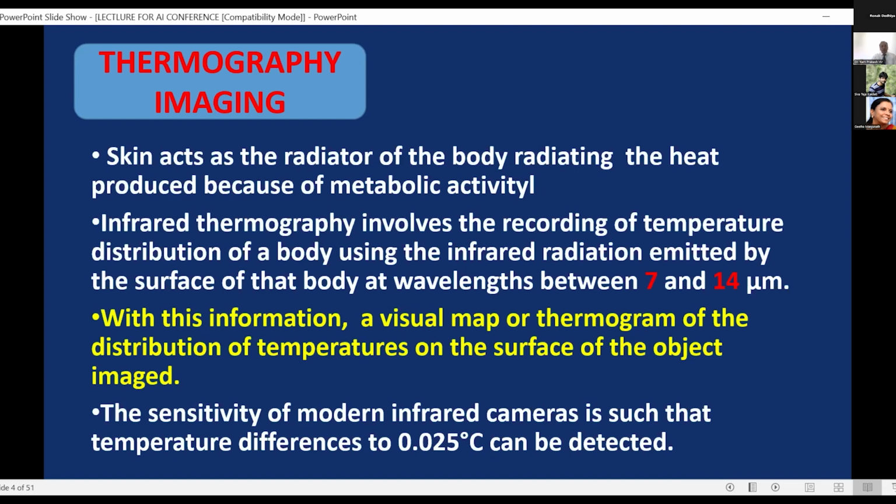Now, infrared radiation is of 3 varieties, and we use the range between 7 to 14 micrometers, and that is the range that the body uses to exert heat from the body.